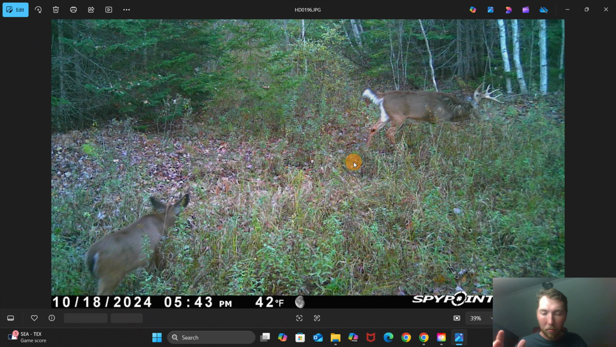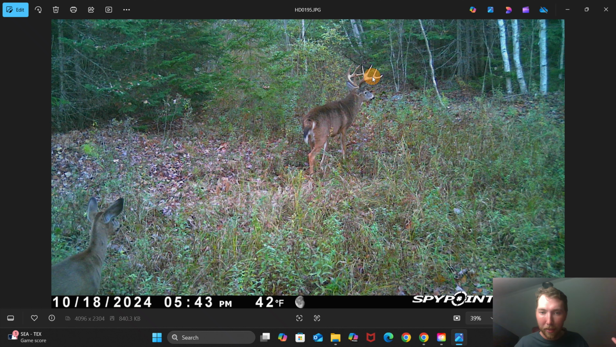I'm a loser and I like to name bucks that are notable. I called him the Exodus buck because this right side of his rack just looked to me like the Exodus logo, RIP Exodus cameras. But that's just what that reminded me of. So I just called him the Exodus buck.